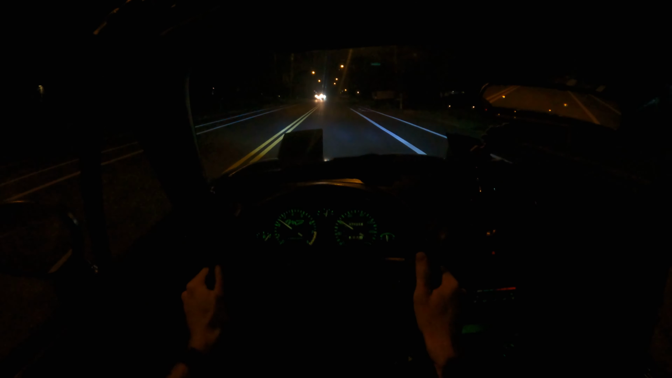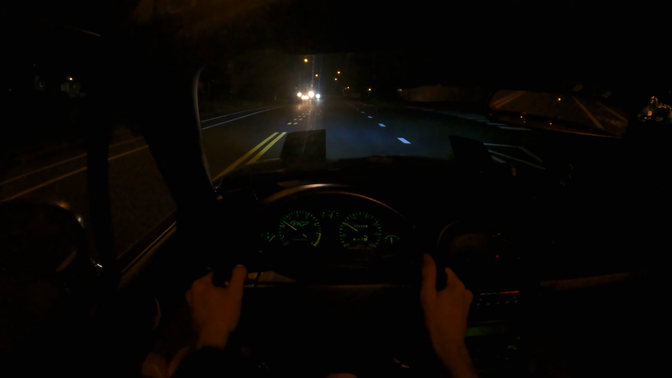Once I rev out third gear, I feel like I'm just going way too fast. So at that point, I just stop. If I want to go faster than that, I gotta hit the highway.